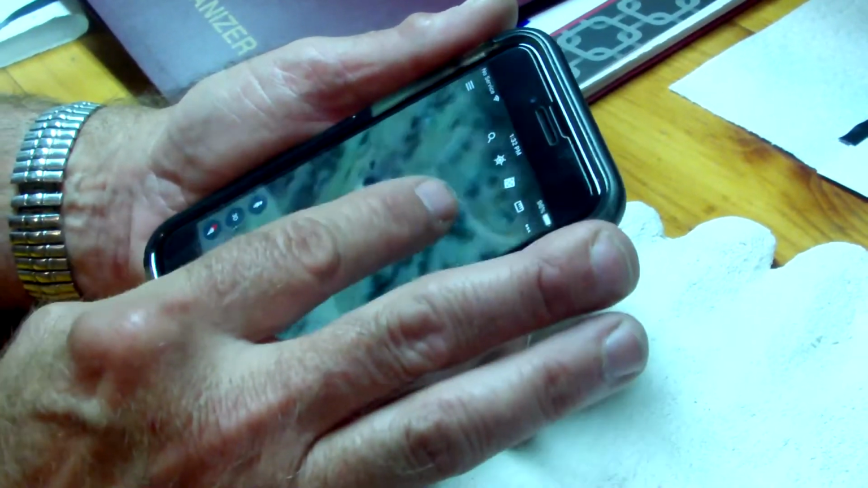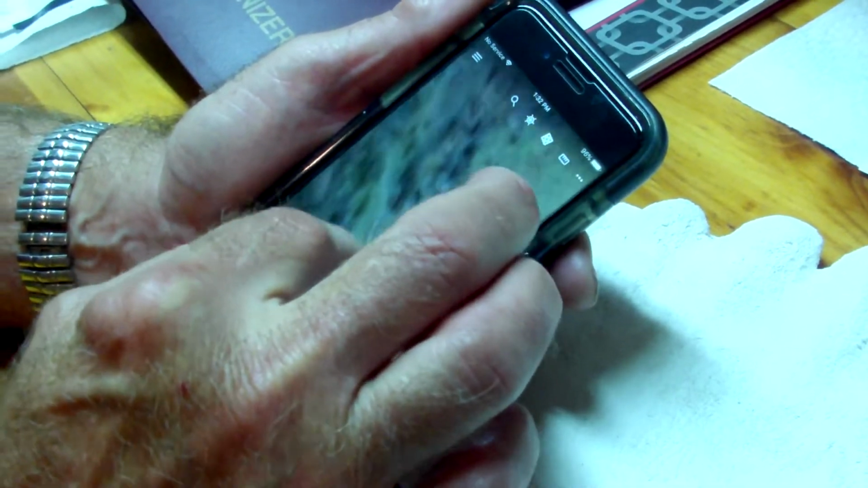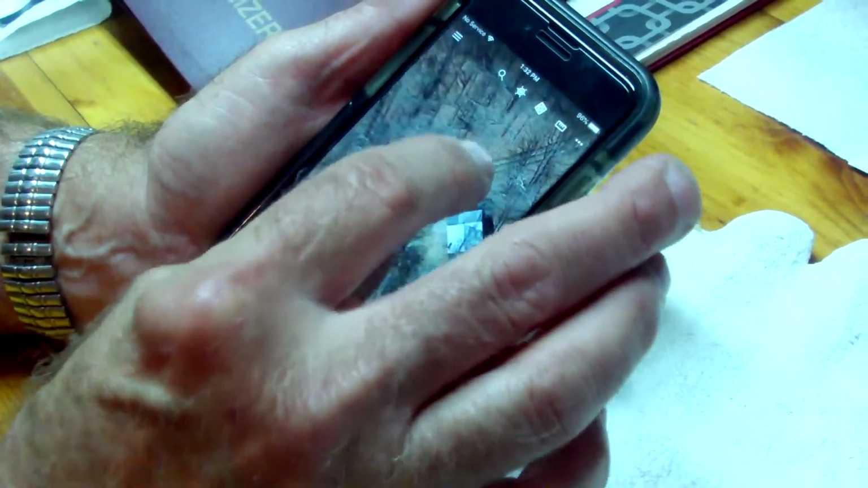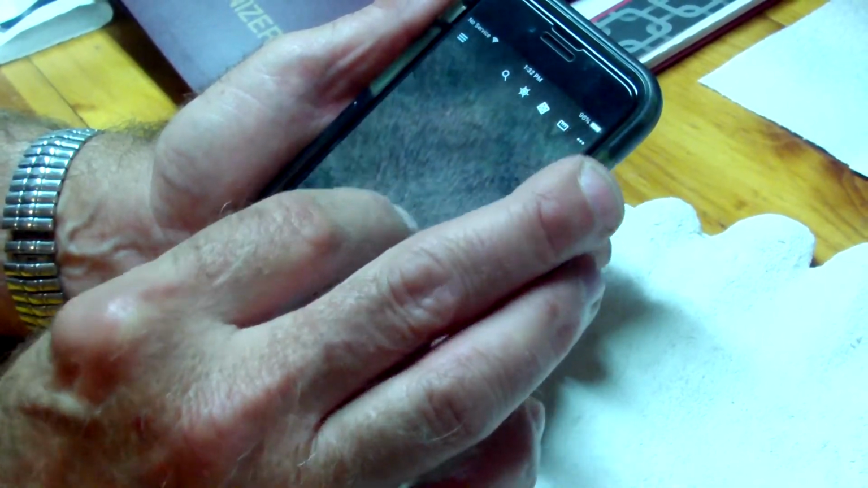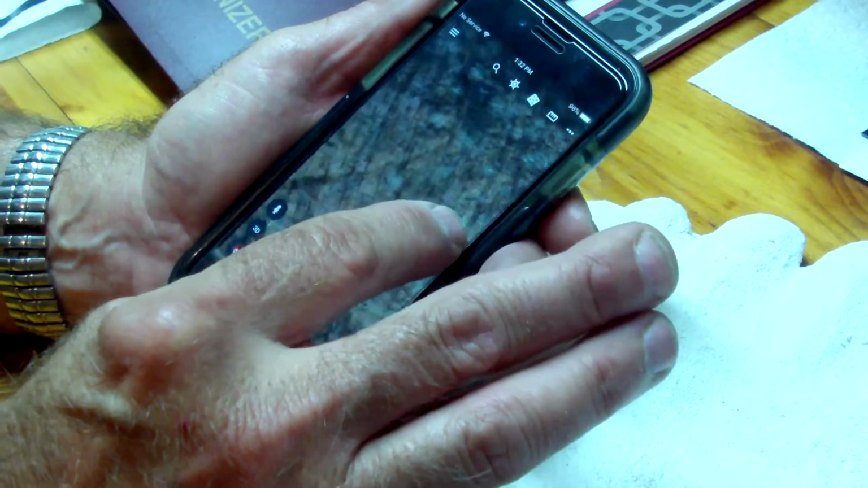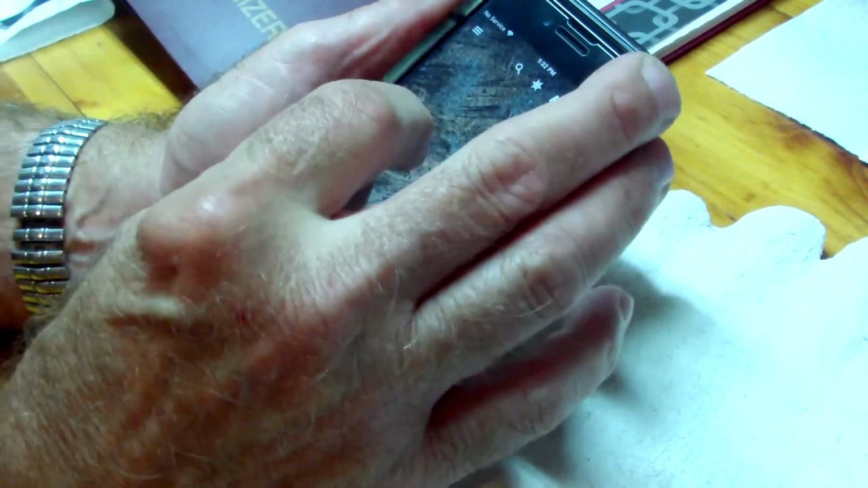Okay, now, see this? That's that old farmhouse you were looking at right there. Right here's the cabin we're in right now. See it there? Now this is Google Earth. Let me take you right around the corner of the ridge. Which way do I go? Oh, okay, this way. That ridge right there is what I'm on.